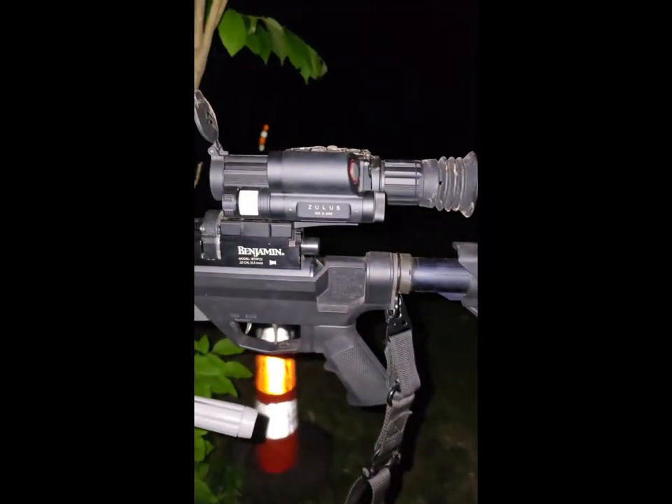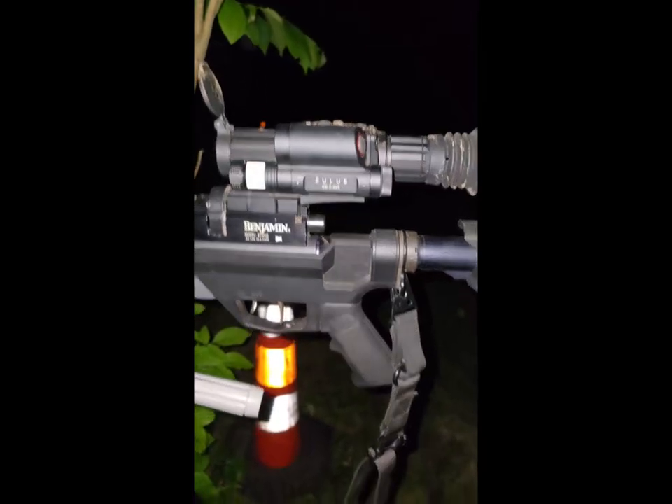Again, I'm shooting the Benjamin Armada, using the ATN thermal to find them in the Zulus scope to get them, and we pinged them.